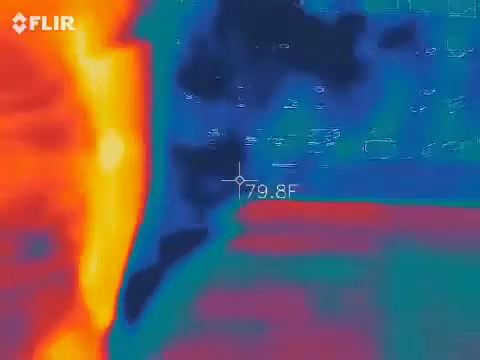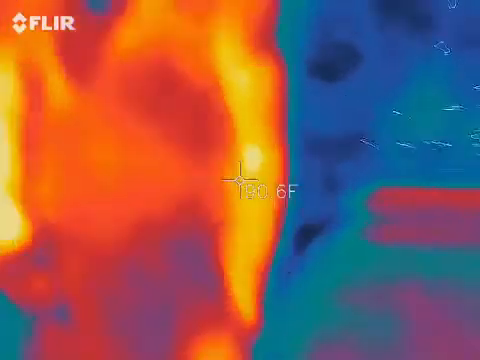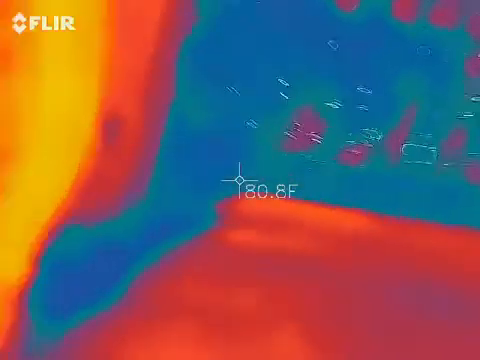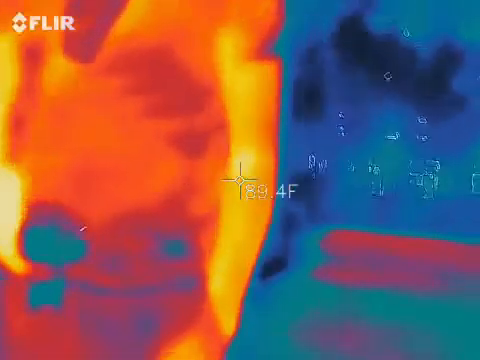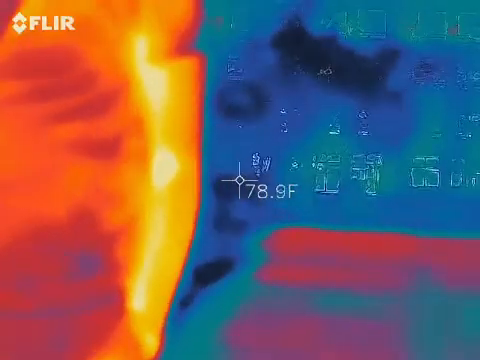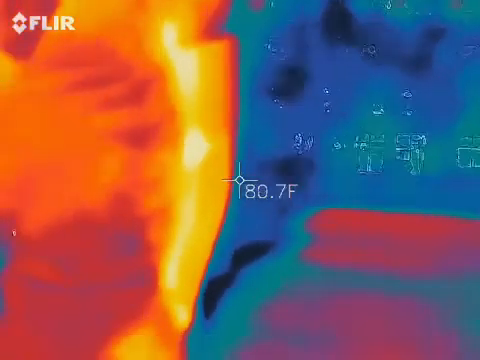One time I downloaded an app on my phone and I was pushing it around, and I thought, oh, I'll find something. It's like, wow, this is silly. EMF meters on phones work. I have no idea how, but they work. It's crazy to me. I have two or three that I use, just in case something dies.